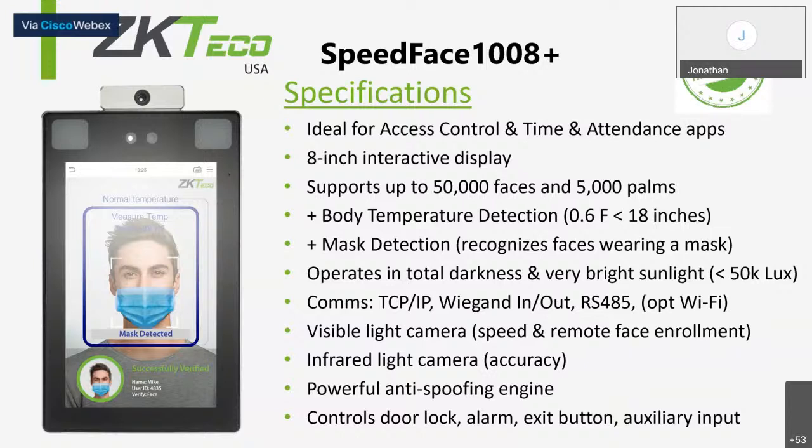Quick question. If I have an employee entrance, but I also have a lobby, how simple would it be to interact or integrate this system with another thermal camera system? Well, give me a little more detail on how you want to implement it.